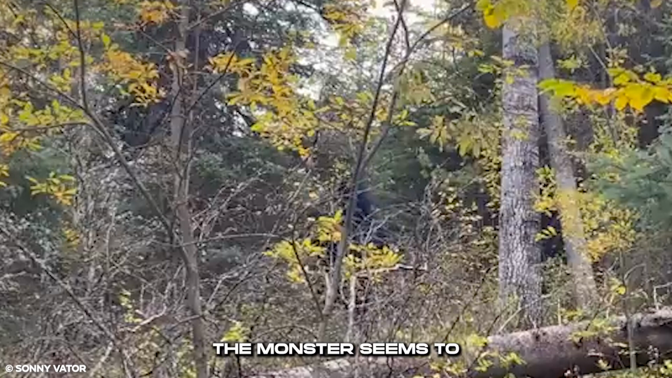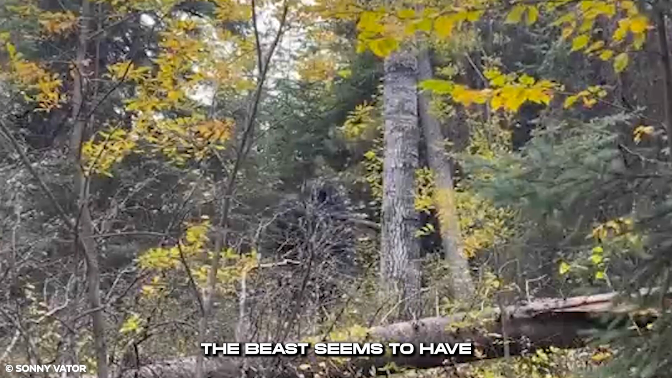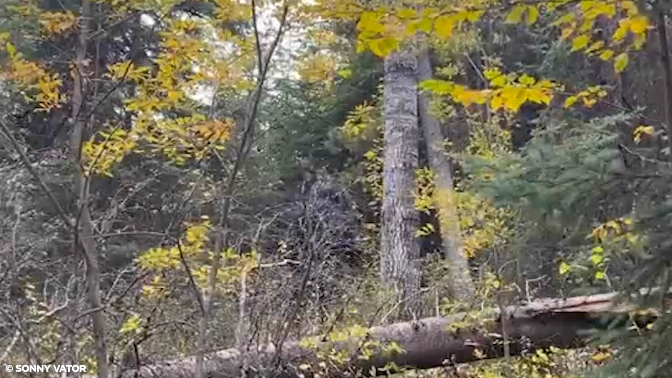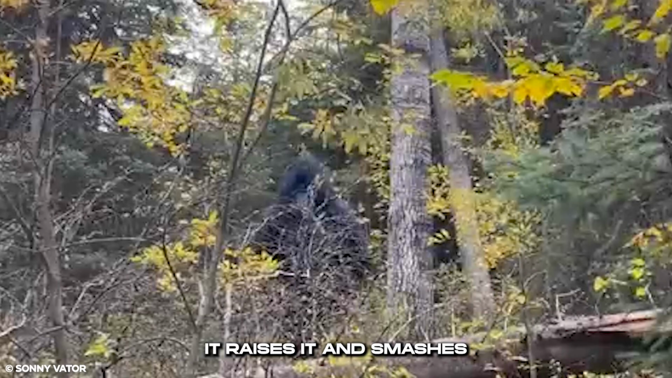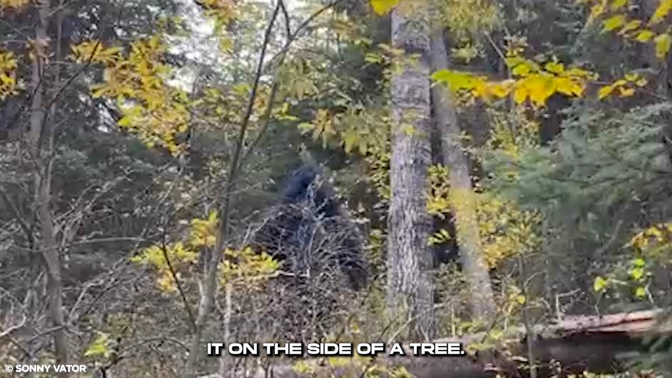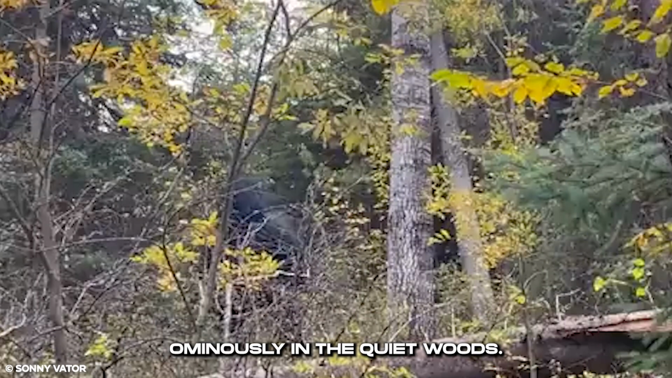The monster seems to know it's being recorded. It tries to slink away. The beast seems to have gone further into the woods. It returns with a log of wood in its hands. It raises it and smashes it on the side of a tree. The sound of the collision echoes ominously in the quiet woods.